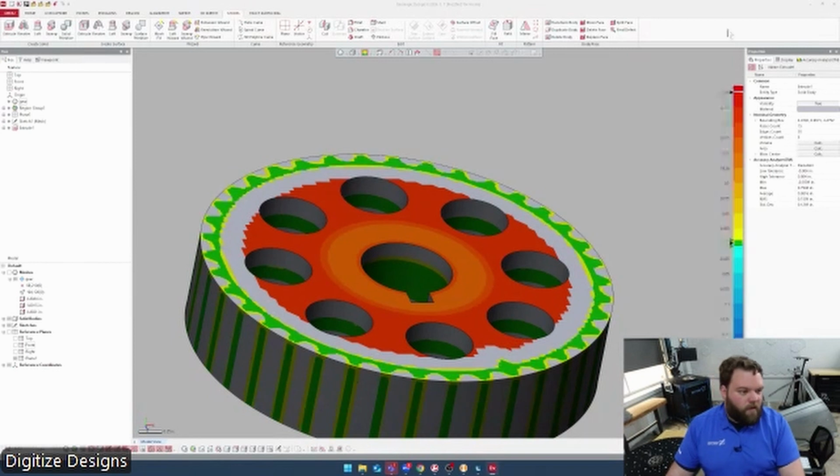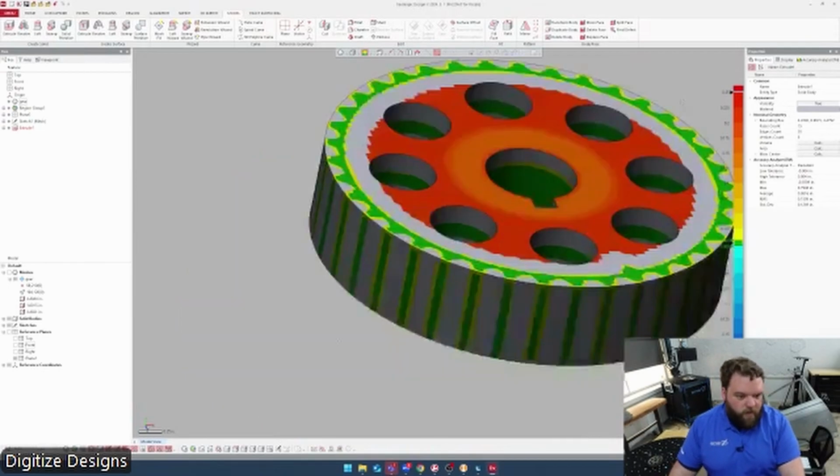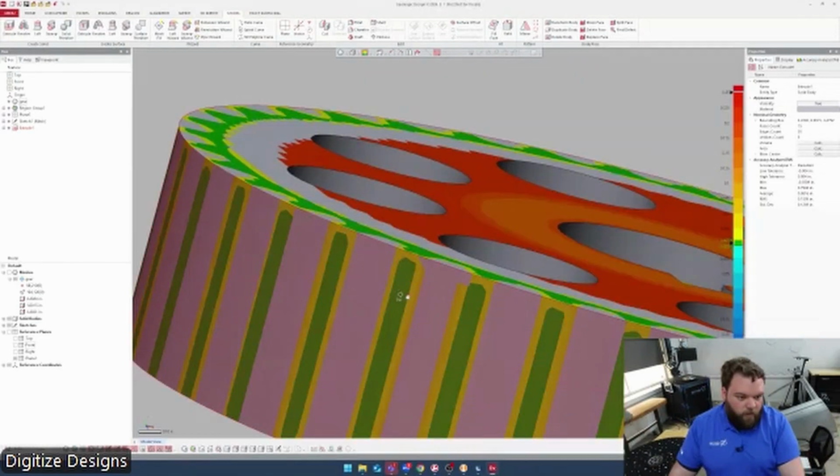Let's call it 5. So now anything up to a quarter inch, to that darkest red color, I can even hover over and see exactly how far off I am. It's a little shy of a quarter inch there. This green is probably really close to a thou.